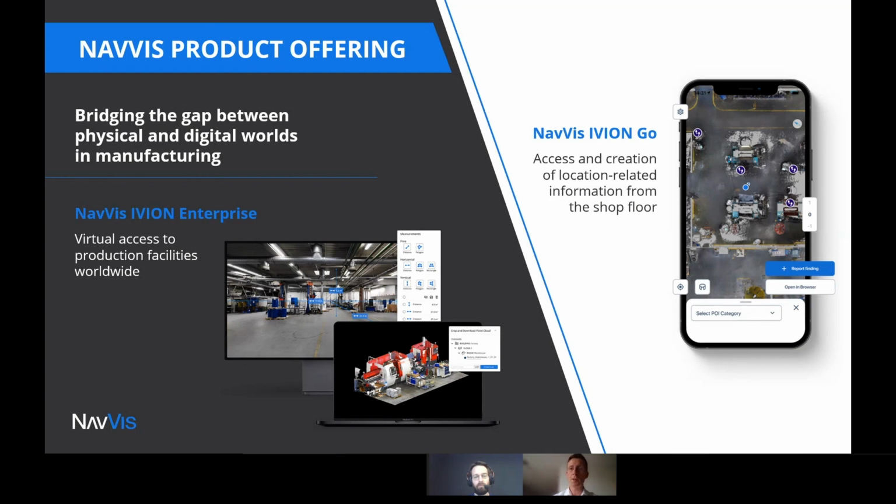And this Navis Ivion platform has a specific enterprise version, which lets our customers access their facilities and consume the data and collaborate on the data, on the 3D data, and on the pictures. And one of the aspects of this platform is the ability to extract information to be reused in third-party applications.